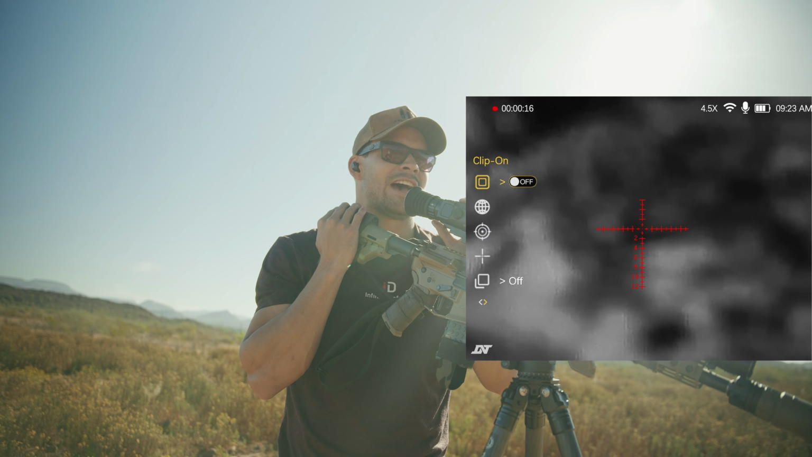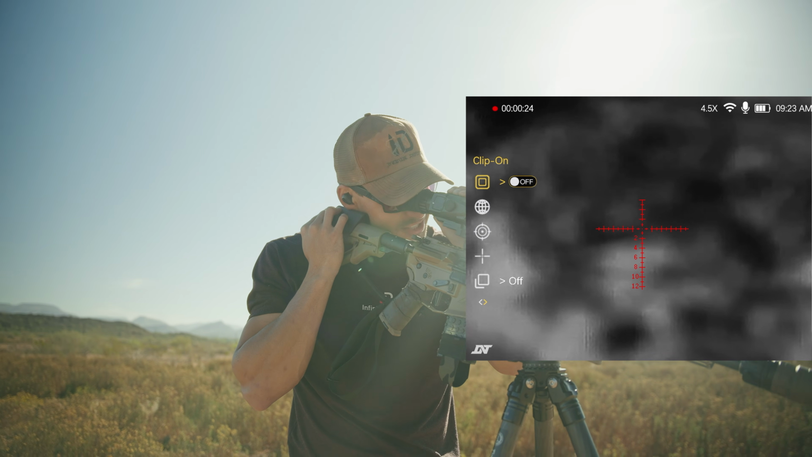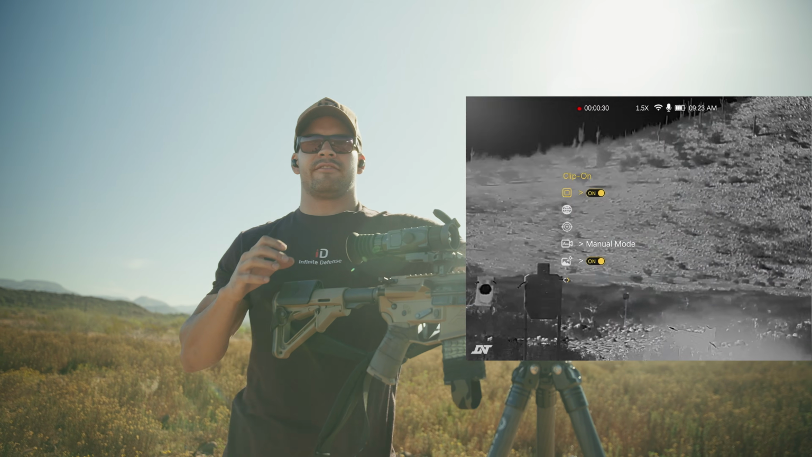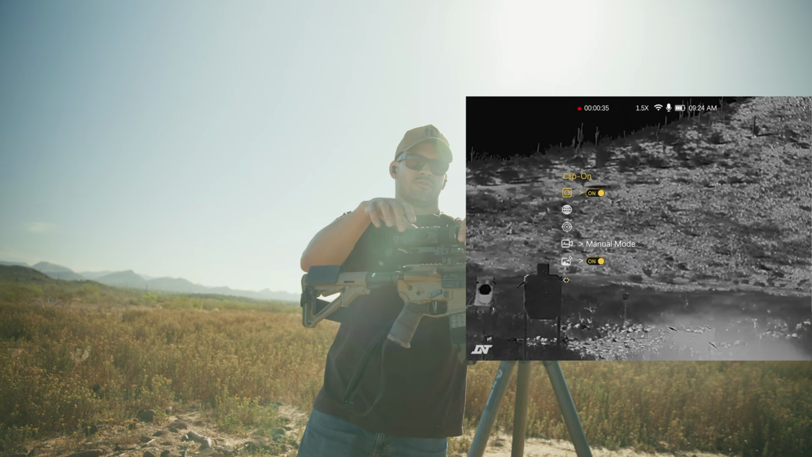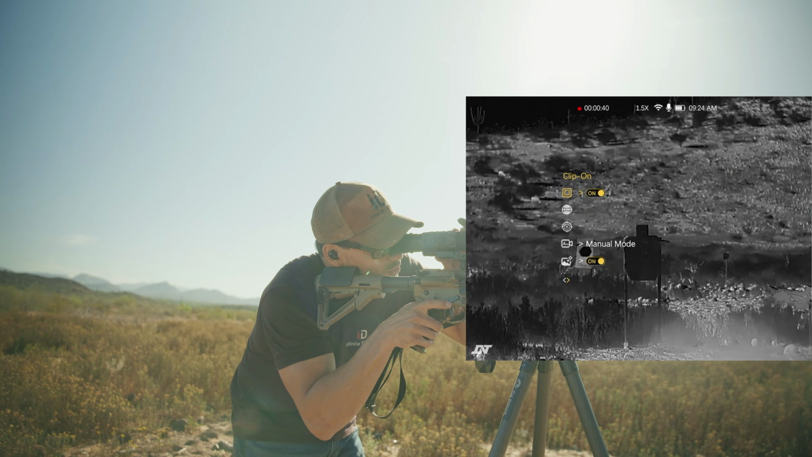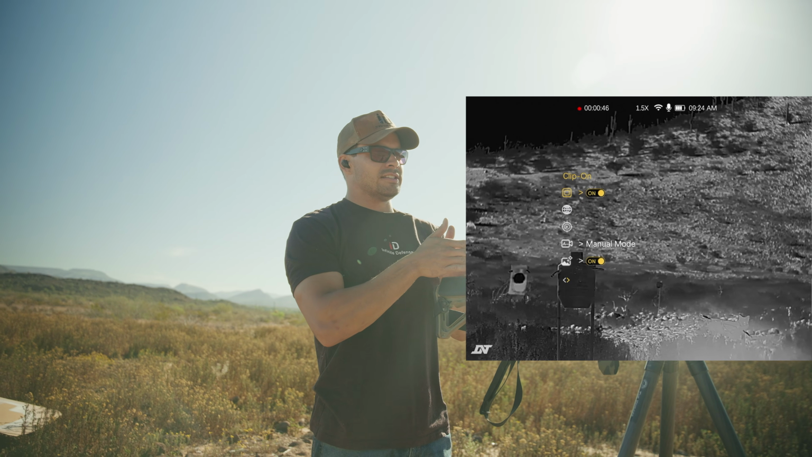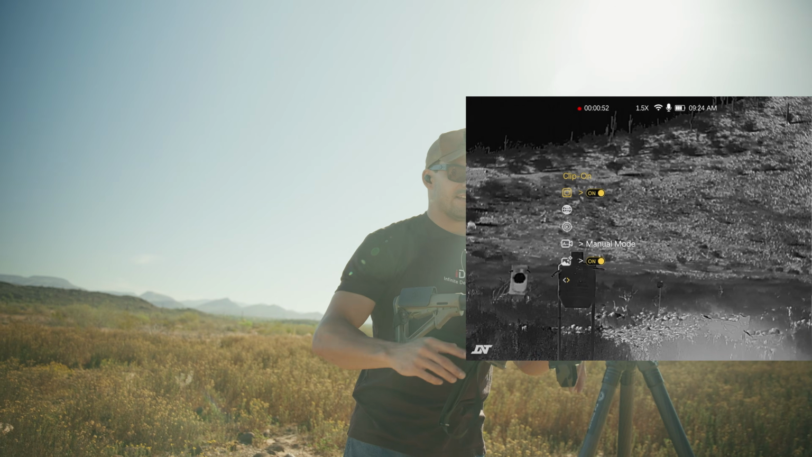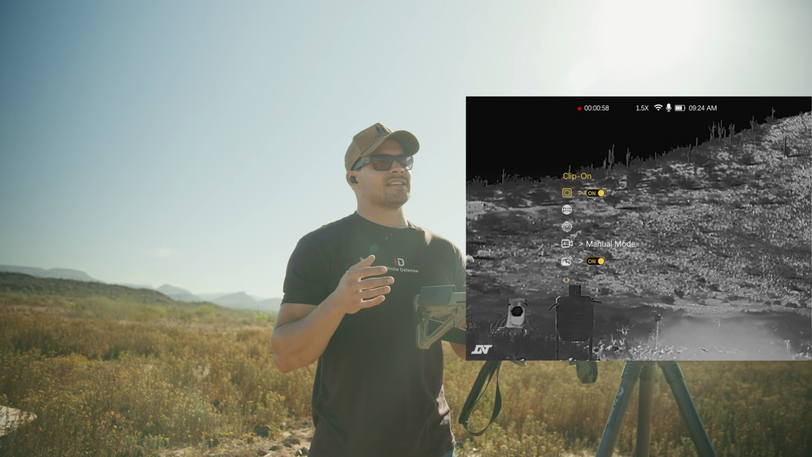As you saw, we already have the one shot zero mode, or system, we already talked about. And then this is clip-on mode. So if you want to clip it on in front of an actual red dot, or say you have a long range rifle with your scope, you clip this on in front. This just basically removes the reticle, so that your actual zeroed optic is just aiming at this screen, which is converting everything to thermal imaging. Just that simple.